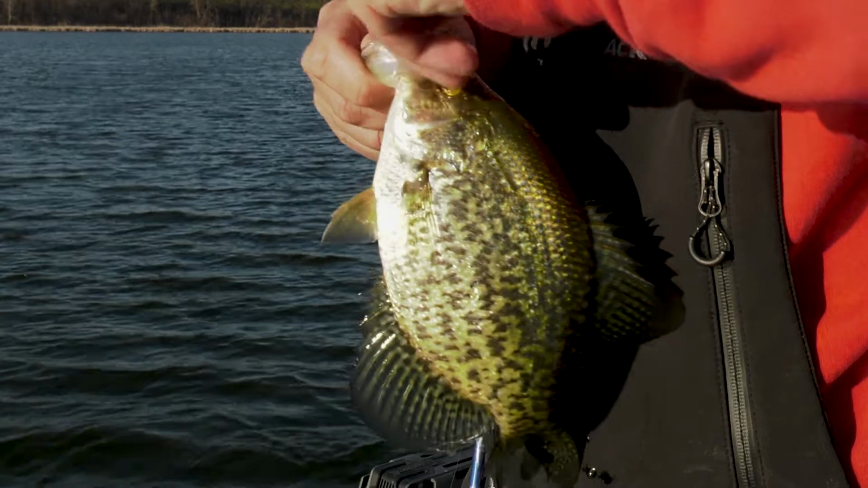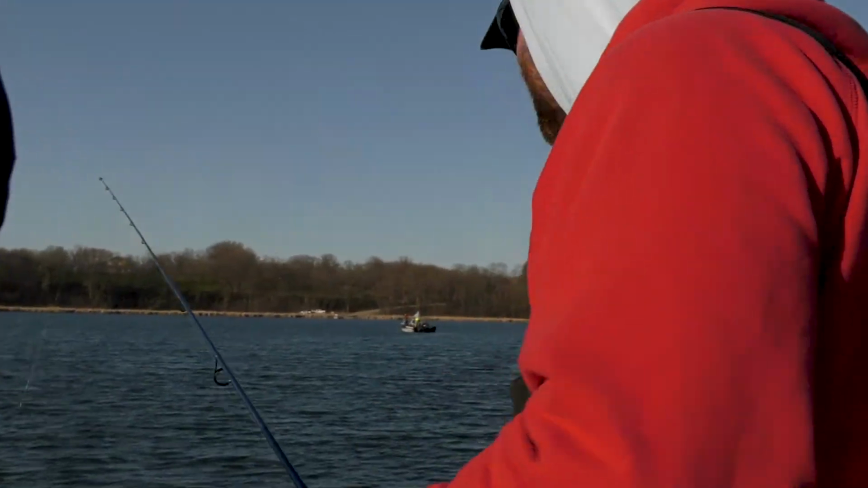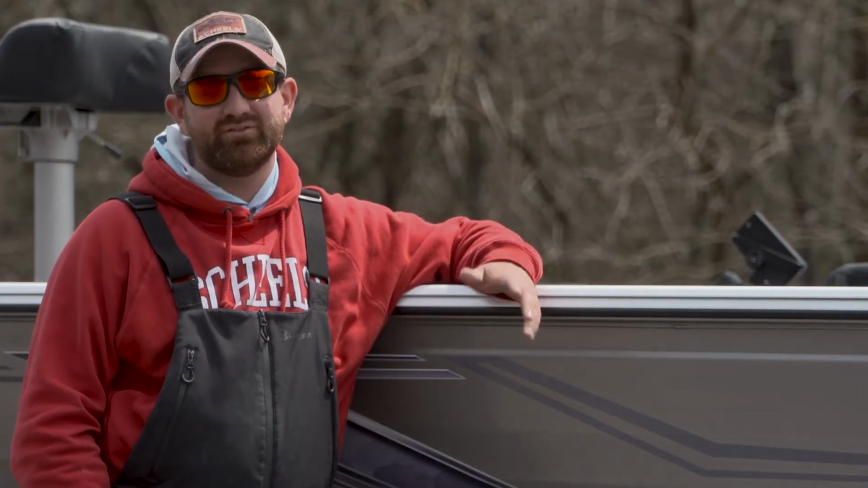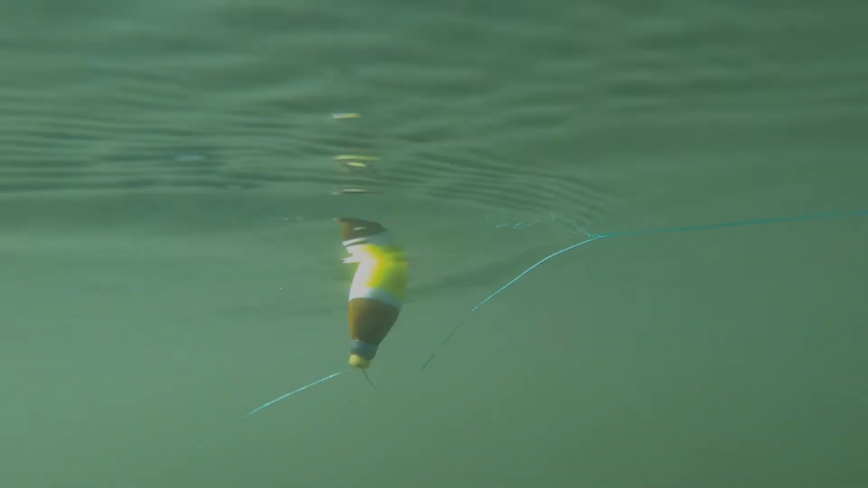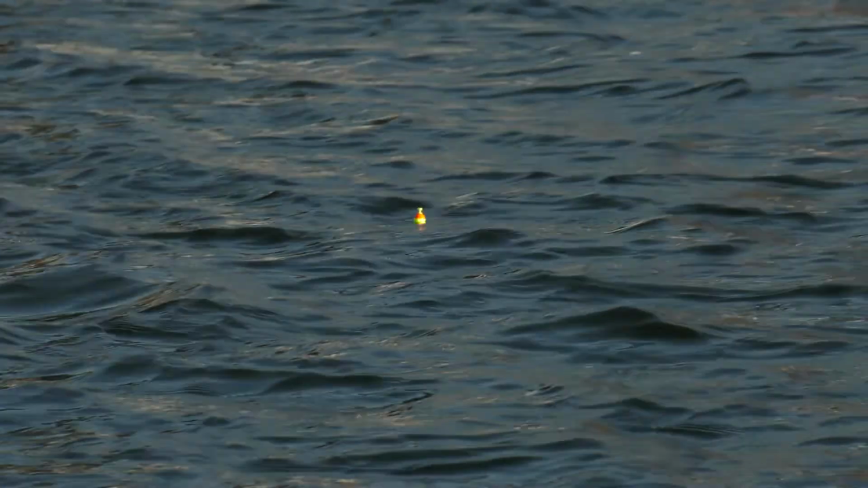Don't be afraid to try some different things, different colored jigs, different plastics, different baits, maybe different floats even. Small things can make a huge difference, even the way you hook your bobber. Today we were using a bobber that you could clip on top and bottom, but I found that when you clipped it on the top, the bait just didn't move the same when you'd move the bait. So just those small changes can make a huge difference.